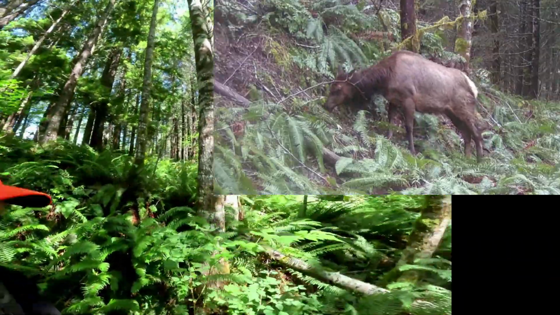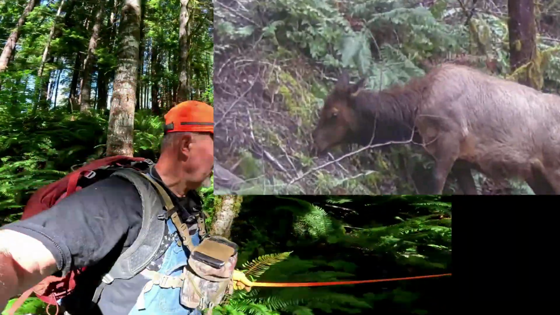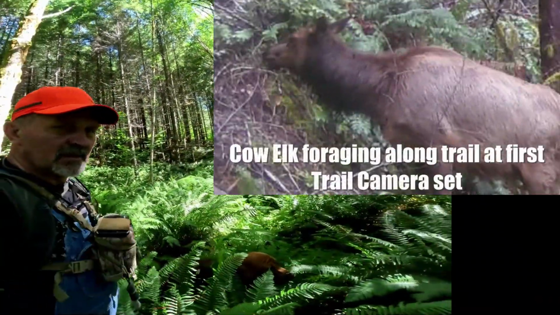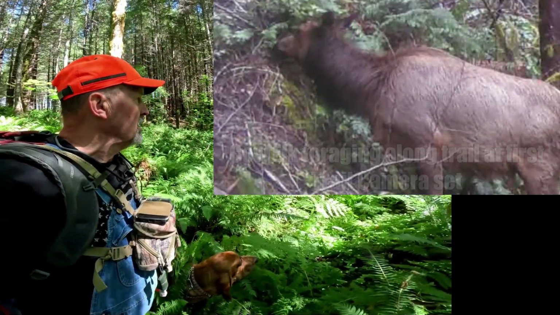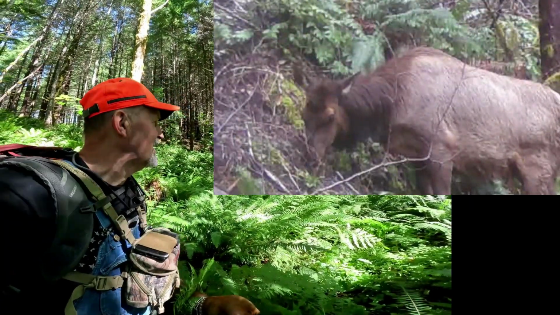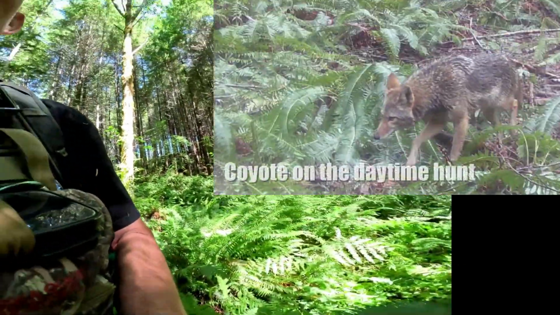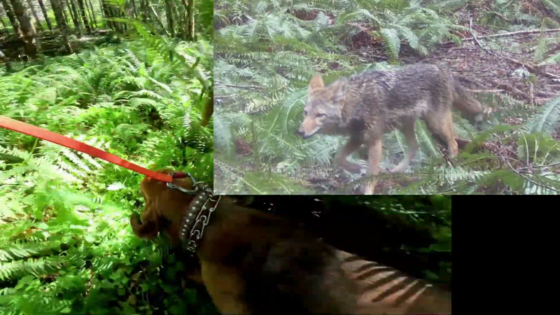This was one of the very first areas that I took Calamity into, when she was a real tiny girl. In fact, it was this time of year too, and the ferns weren't quite this high, but she couldn't see. So kind of remember that, huh?